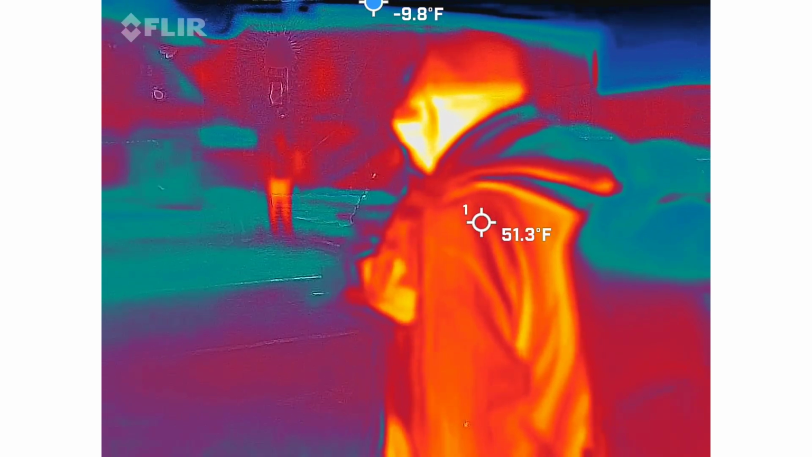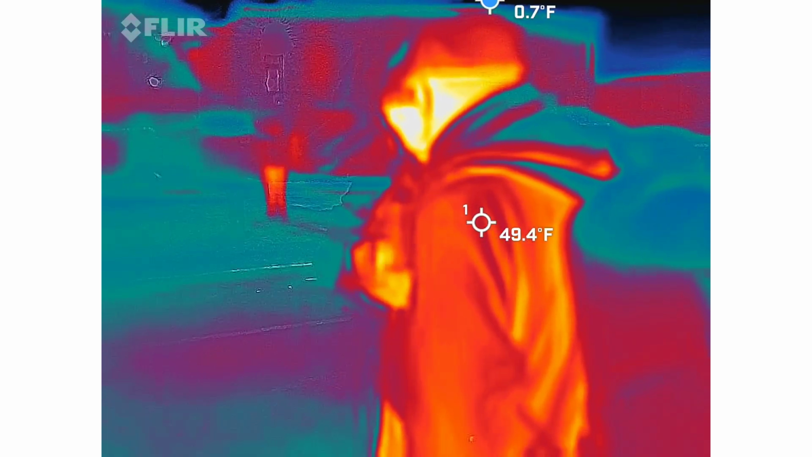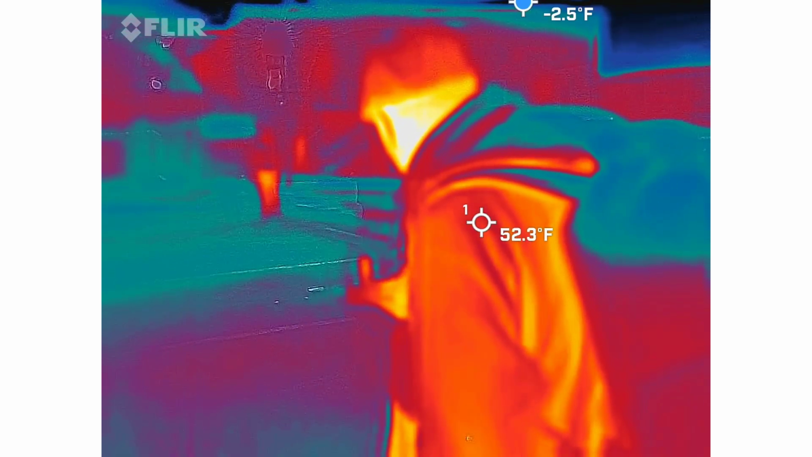Go all the way in. Perfect. So you got it. Yep. Oh, you had it. I think you pushed it back out. So you got to wait till it goes flush. See how it goes flush at the back?